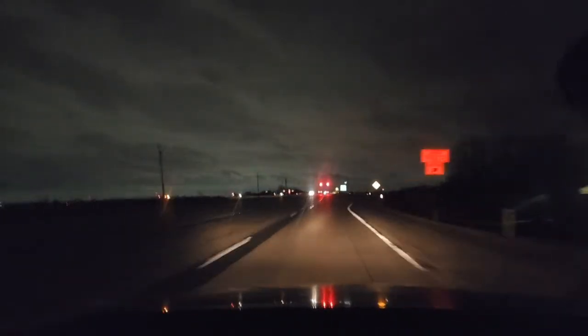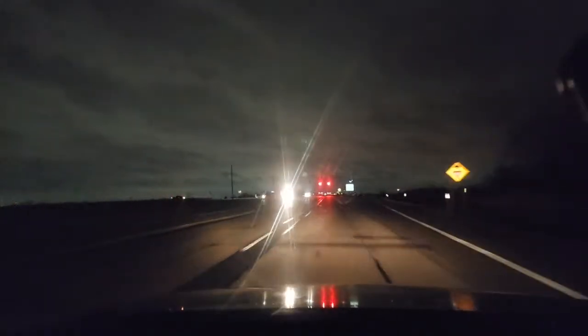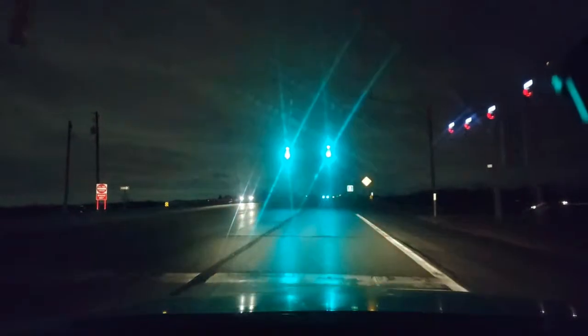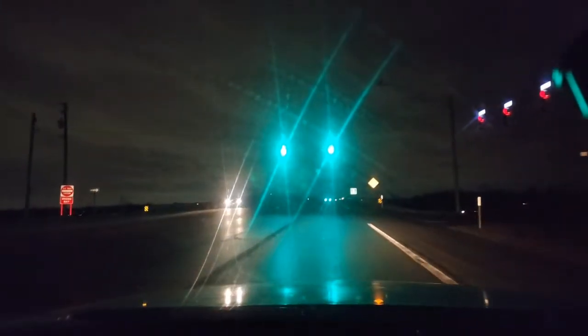And also, a lot of adults, as well as teens, have a difficult time judging distance. We're using our brake. We're using the ball of our foot to squeeze the brake. Perfect. And then we want to come up and stop.